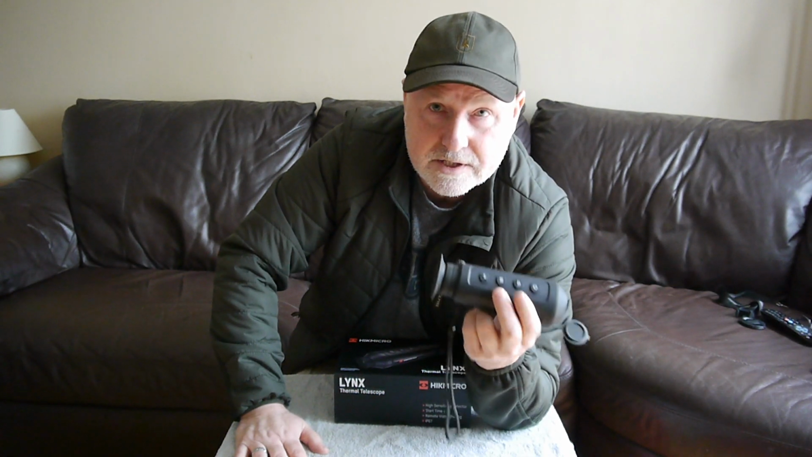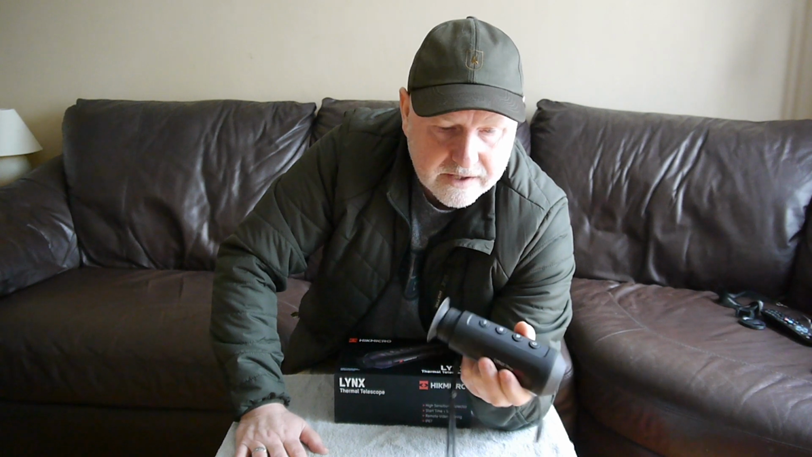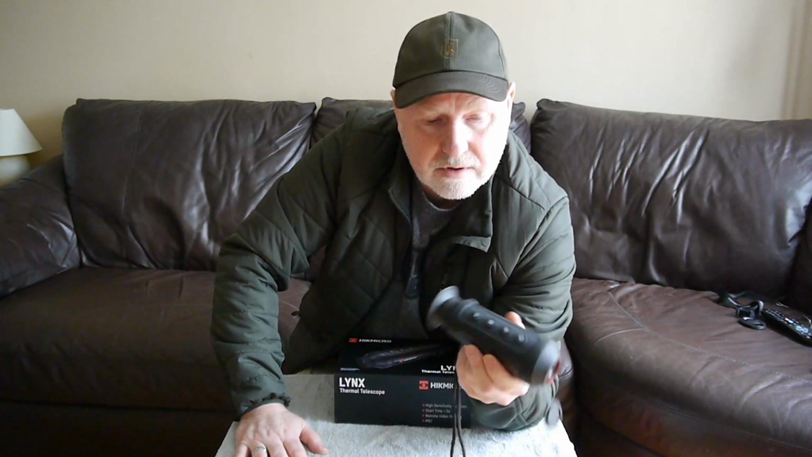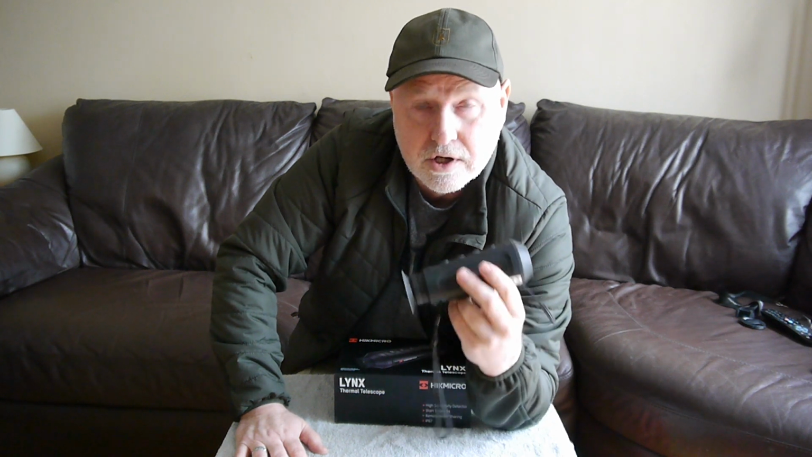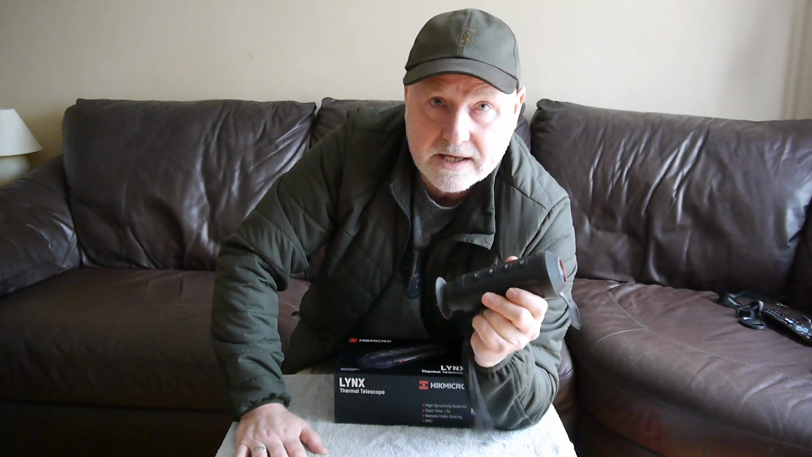Same with the battery. It's got an internal battery. I don't know what the recommended usage life is, how long it will last on a single charge. I charged it fully once when I had it and haven't charged it again.